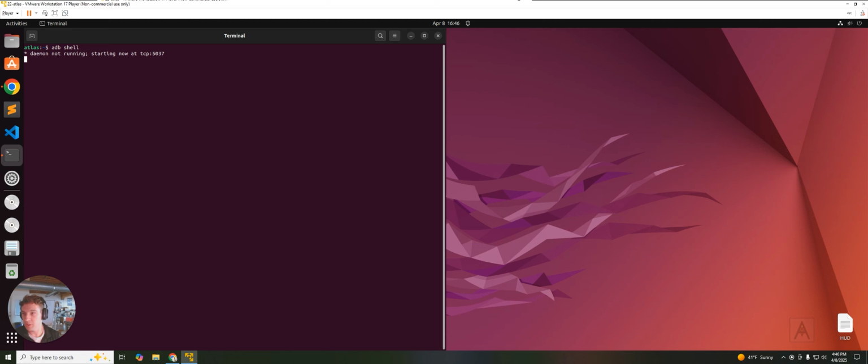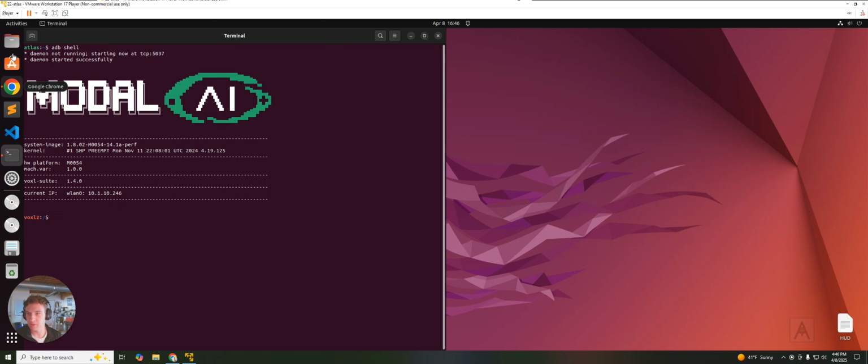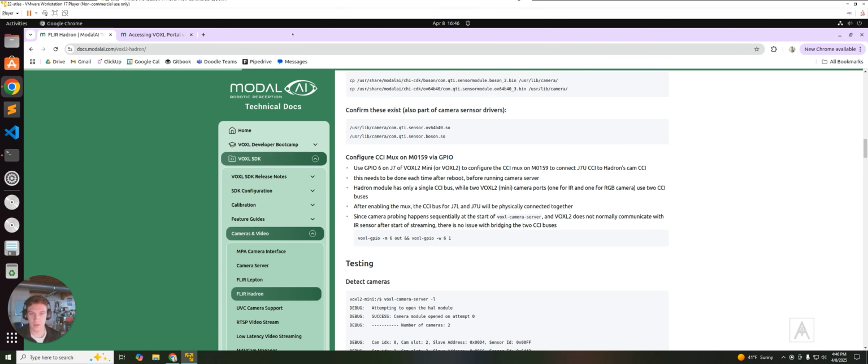Alright, so I just powered it on. You're gonna see my messy desk. So it's sitting right there. And you should hear it clicking. If you don't know thermal cameras, they click, I guess. And let's go ahead and ADB shell into this thing. And I have my directions for this pulled up here as well.